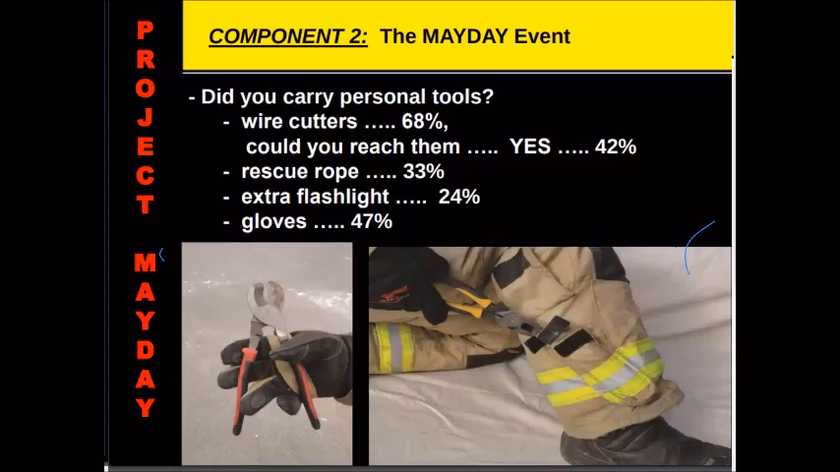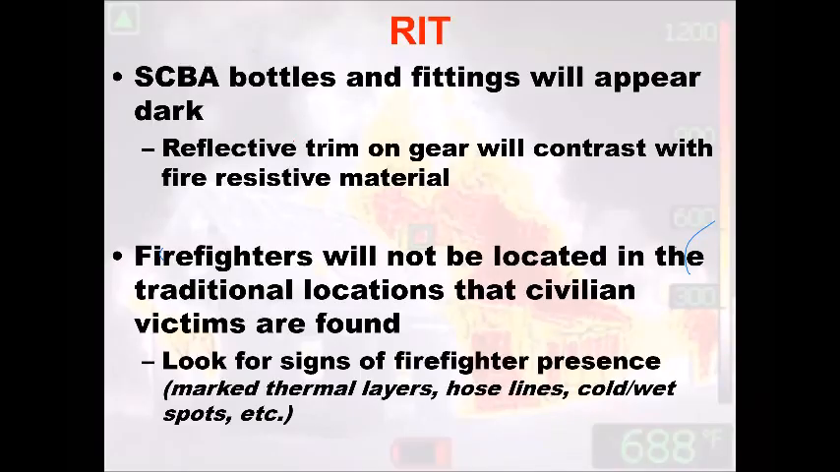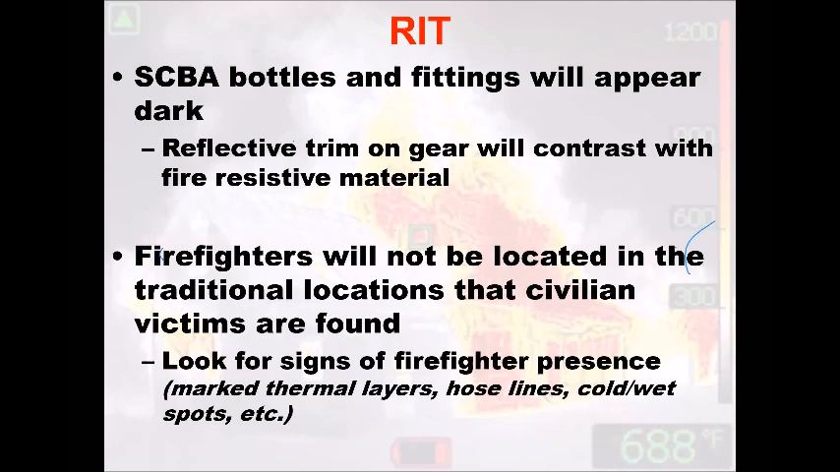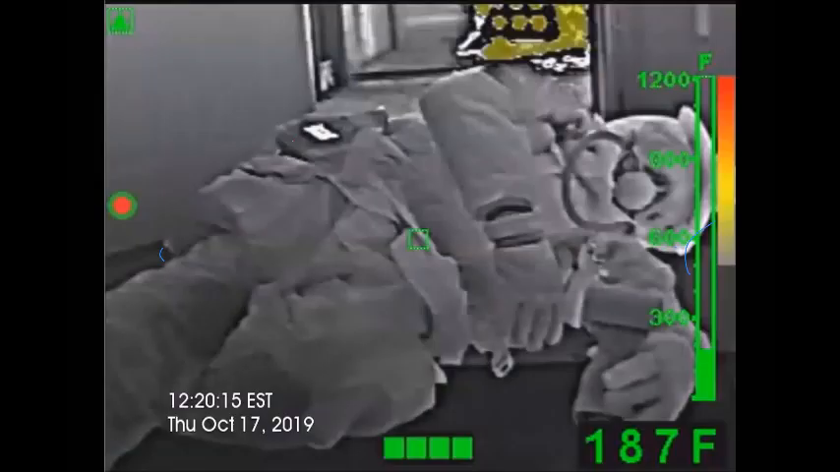If you're not carrying wire cutters in your RIT gear, you need to after this class. Please do that. Because what the camera is going to do, if you're able to get a hold of it, it might stop you from cutting your air line from your high stage regulator to your low stage regulator, and we're not destroying our face piece or anything like that. Remember, our firefighters are going to be in weird spaces because we're going into the fire looking for people. They might have debris on top of them and that kind of stuff.